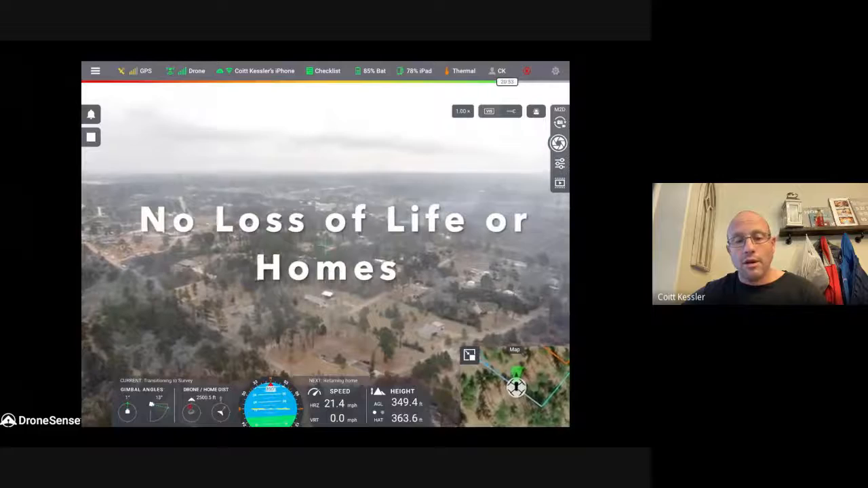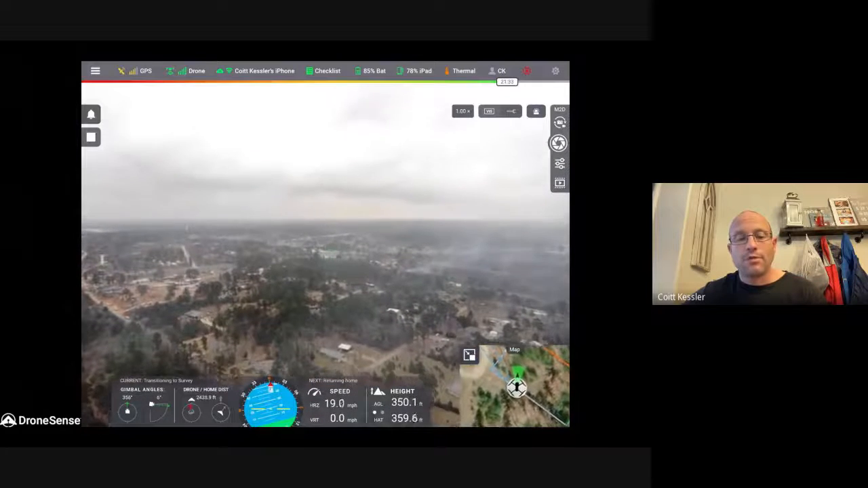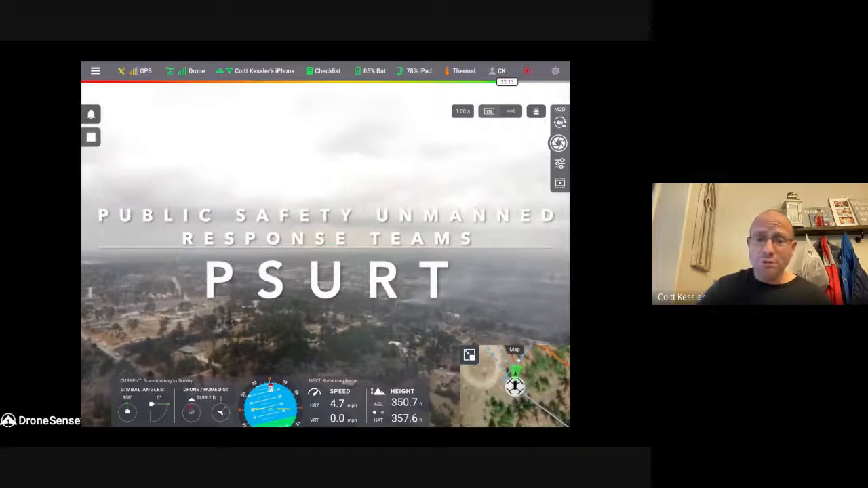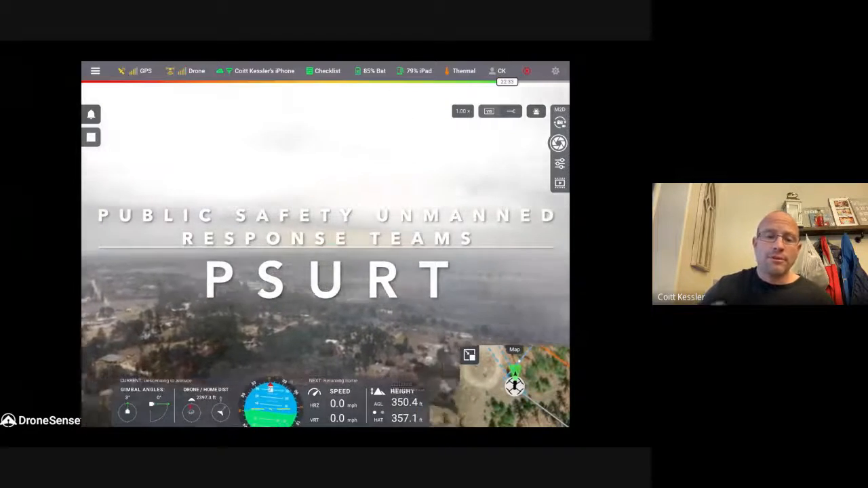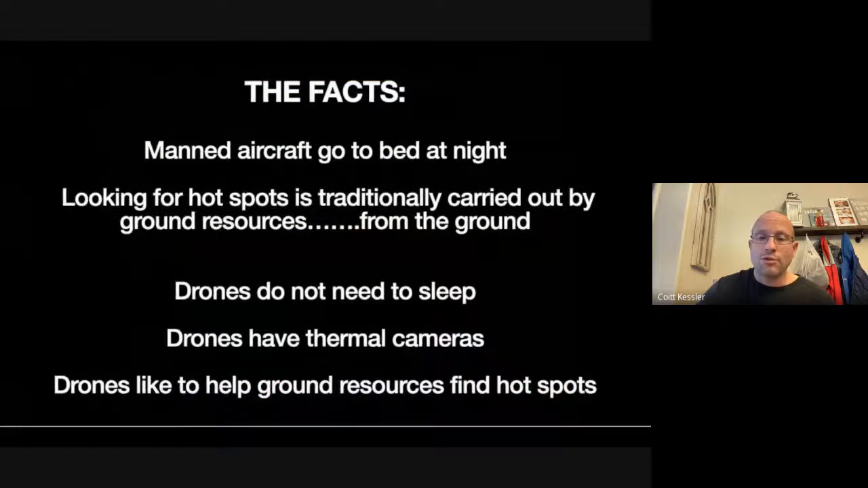Huge home run. No homes lost. No loss of life. It was a great win. And again, we used thermal imaging all throughout the night to find those hot spots and be able to direct the ground resources in.